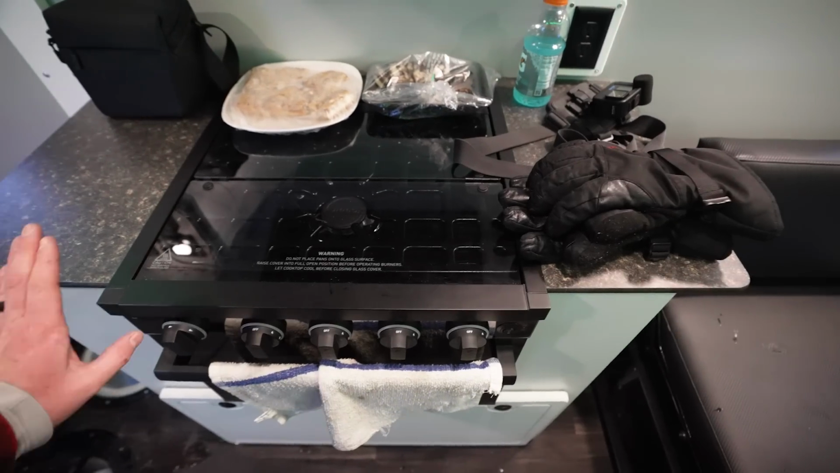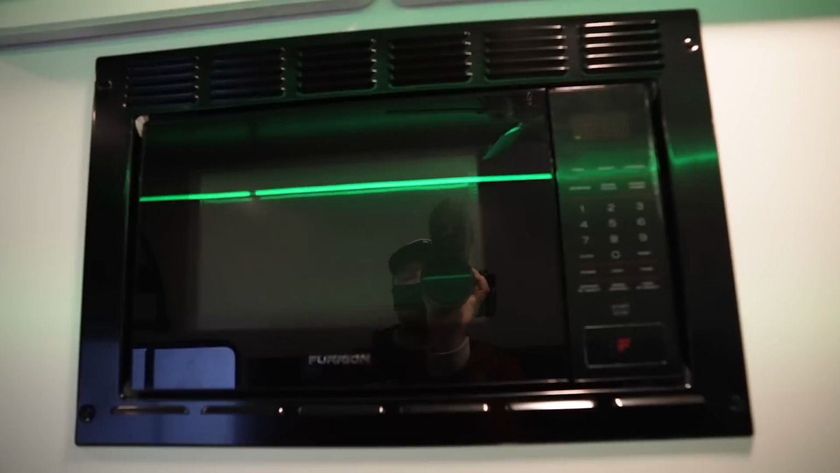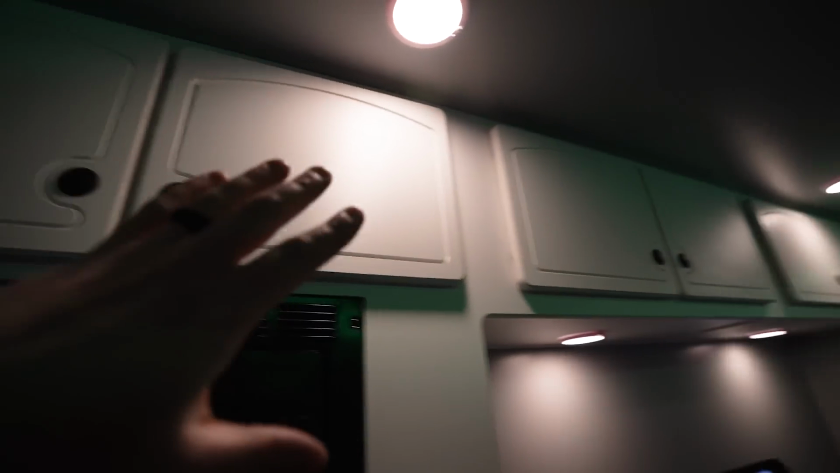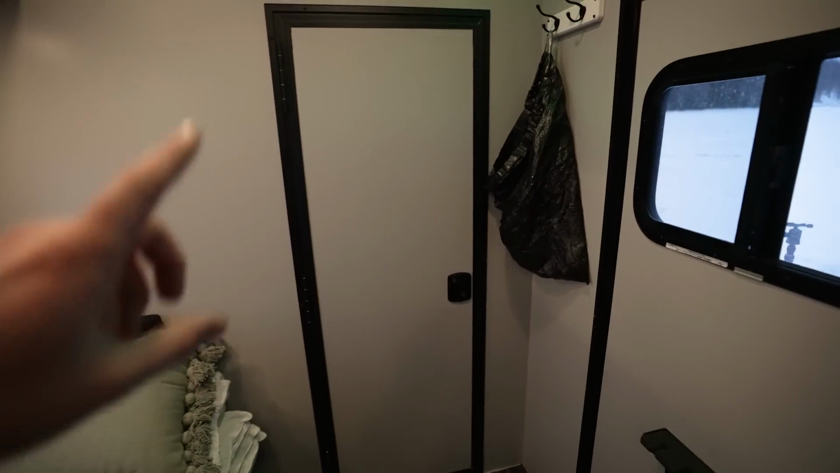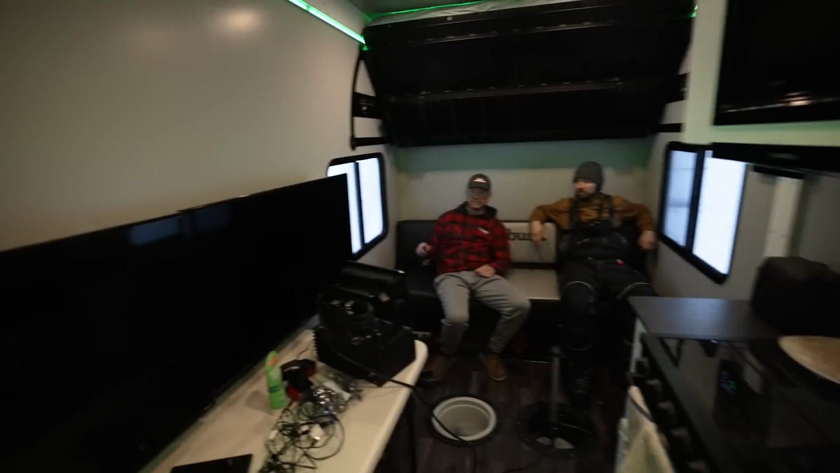This is the nice little stove that I think John's gonna be making us dinner on later. Oh yeah. So really pumped for that. Right above that, we have a microwave that we can heat some food up in. We got storage up top. This is probably where I'm gonna be sleeping. And then inside of that door right there, there is actually a bathroom with a toilet.